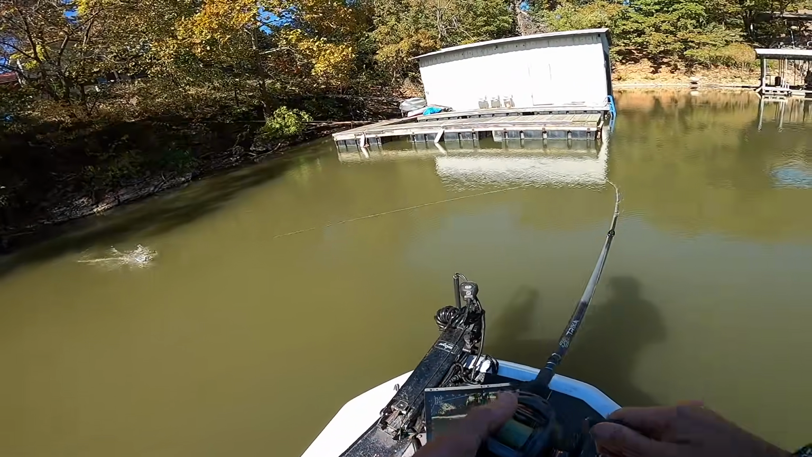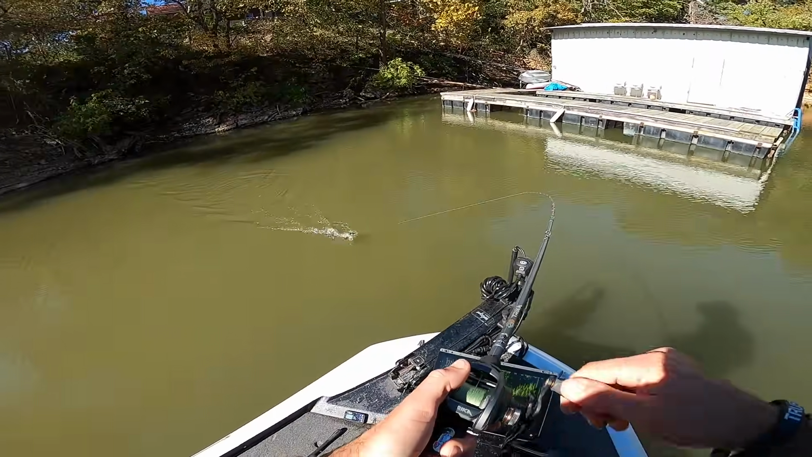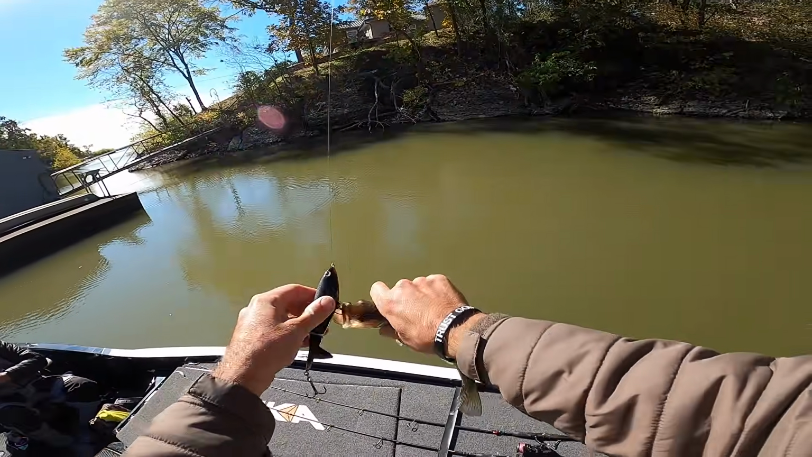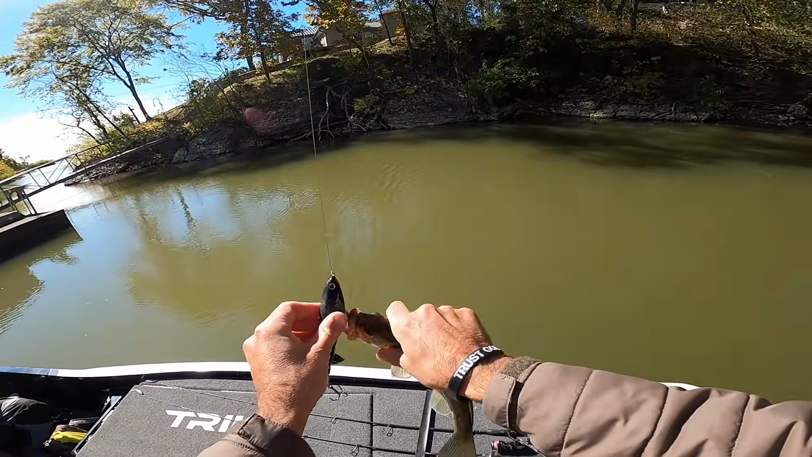Biggin. Look at that monster. He wanted the Chopper.